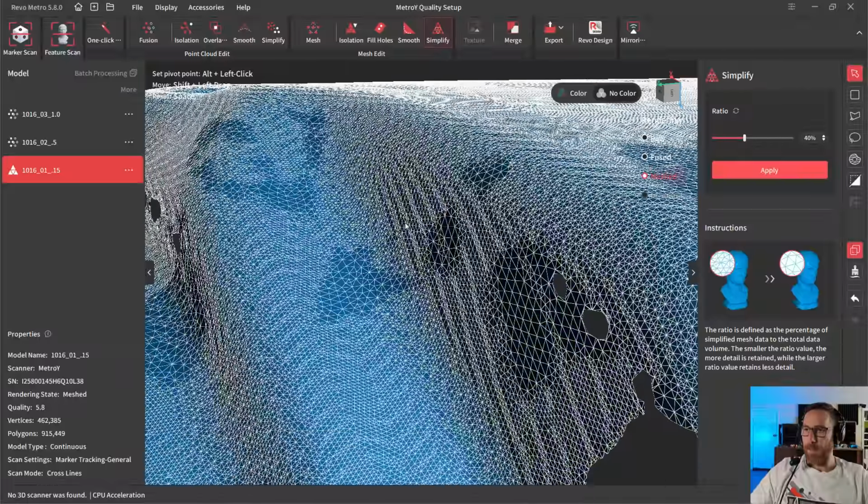Let's look at this corner. All right, so these areas where we've got sort of a filleted corner up here, and then we've got some flat areas. When we go through the simplification process, let's say that we want to take it down to 50% of its current mesh value. So we've got almost 1 million polygons. So we want to take it down to about 450,000 polygons.